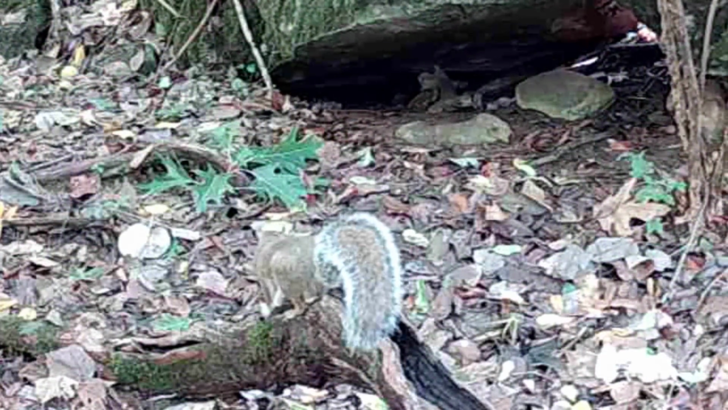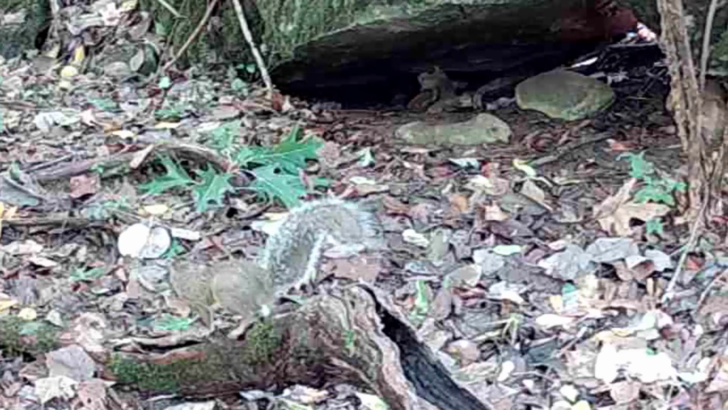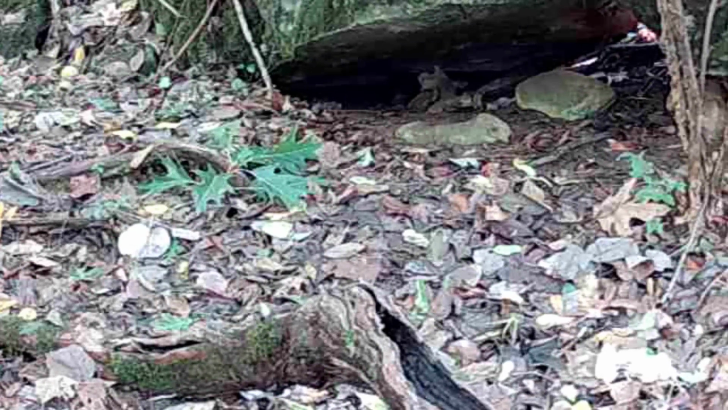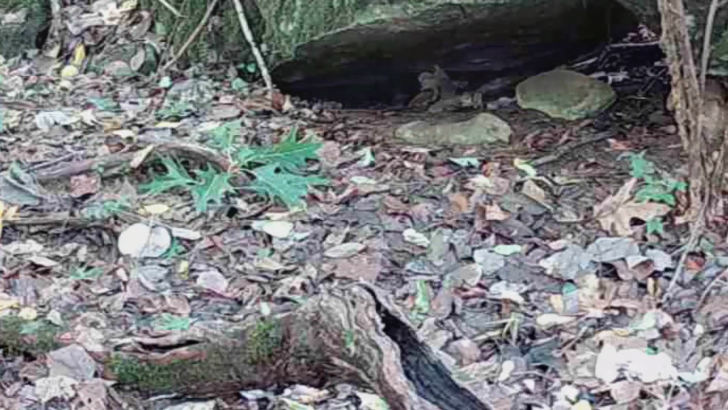And up at the rock, that looks like little Ricky. Not much going on up here at the rock during the day. Dirty Dan must be not coming out another week. Didn't film him.